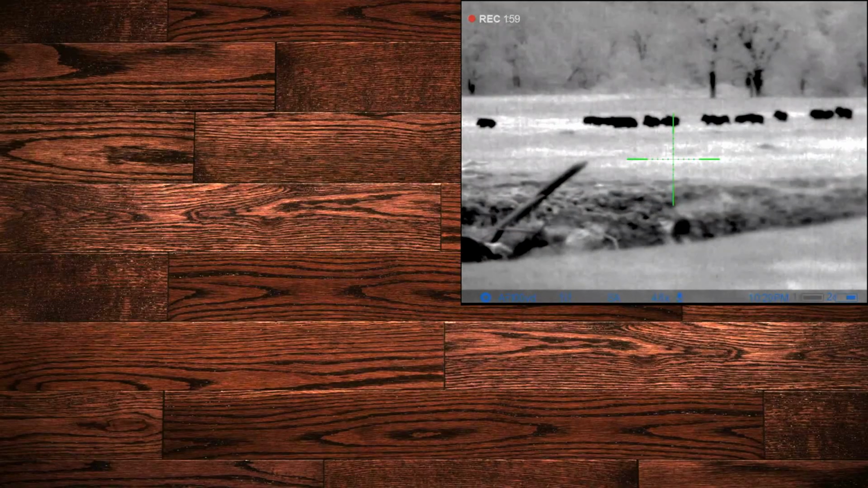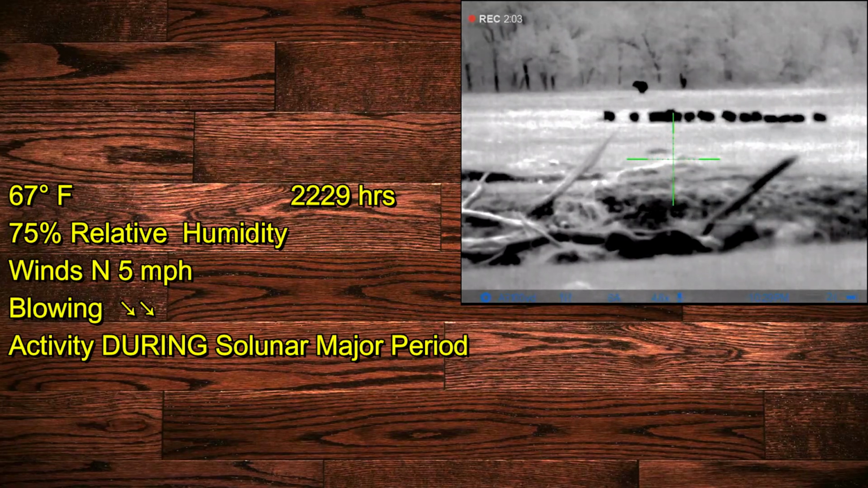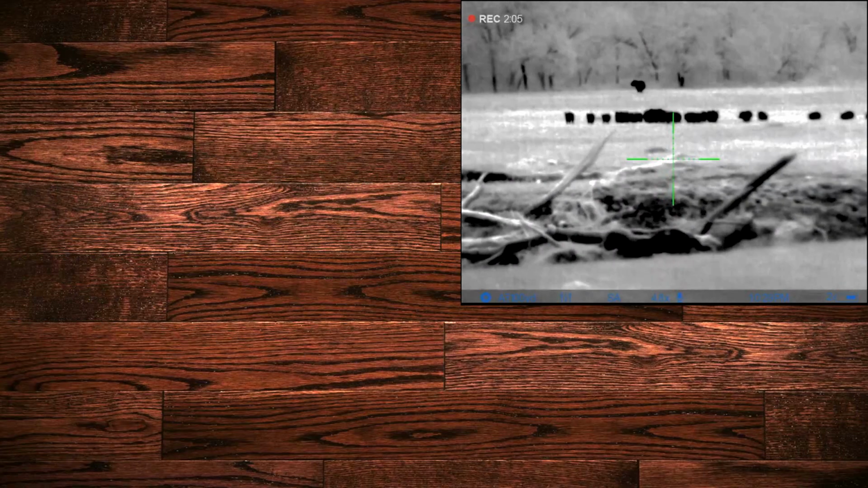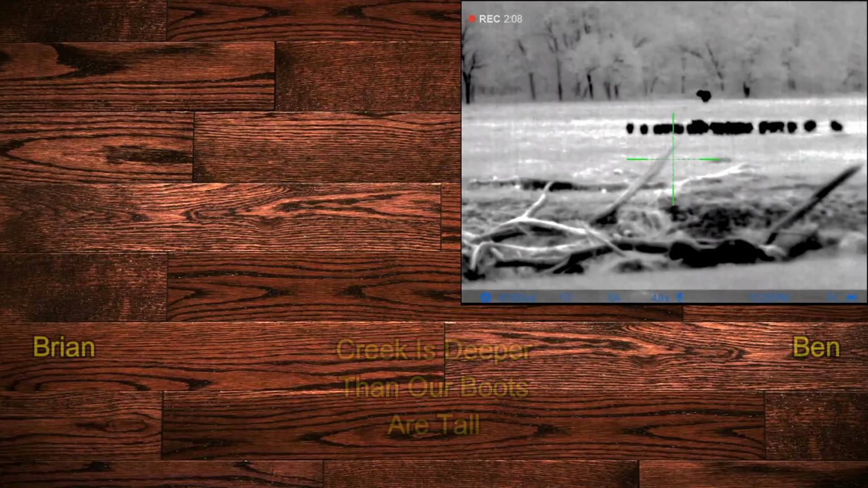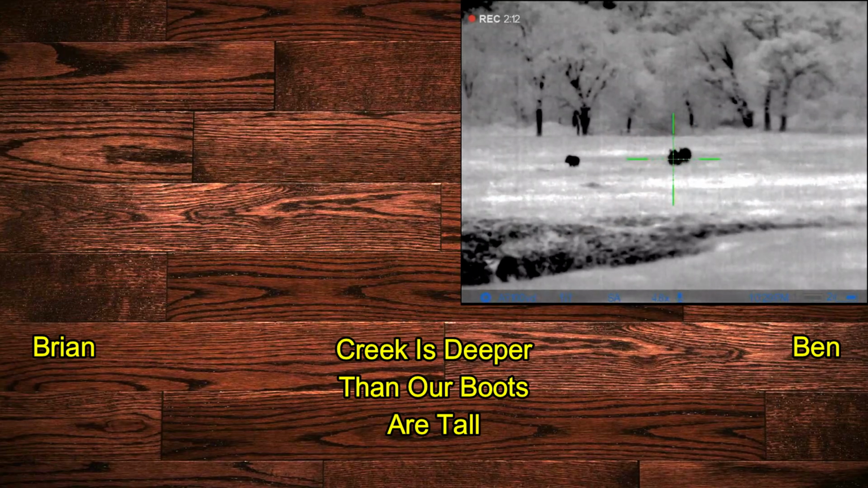They're all right here in front of us. Like, really in front of us. We came out from the side pasture, and Ben spotted more hogs in the pasture where we killed the boar earlier. We made our approach. This is a creek that's directly in front of us that we've had to cross several times now.